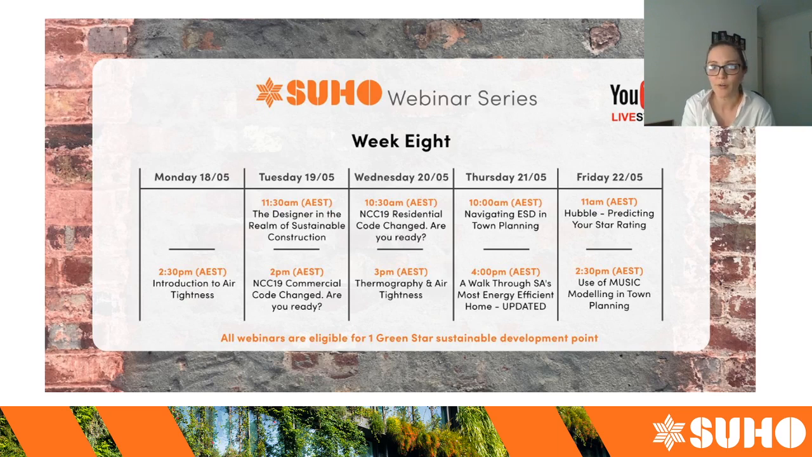We didn't do any thermography on that day. It wasn't required because we knew the results were going to be good, after the air tightness result. But we did do some thermal imaging on it the first test we did. And again, we didn't find very much because the results didn't differ from the first test to the second test at all. So, yeah.